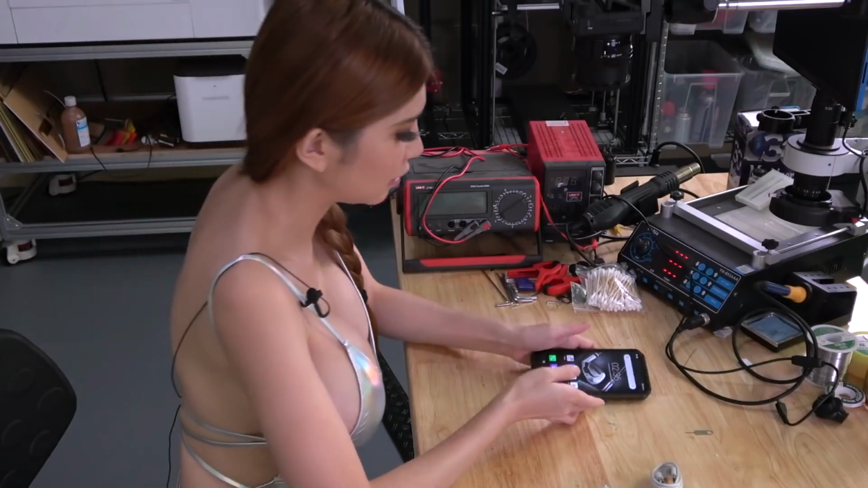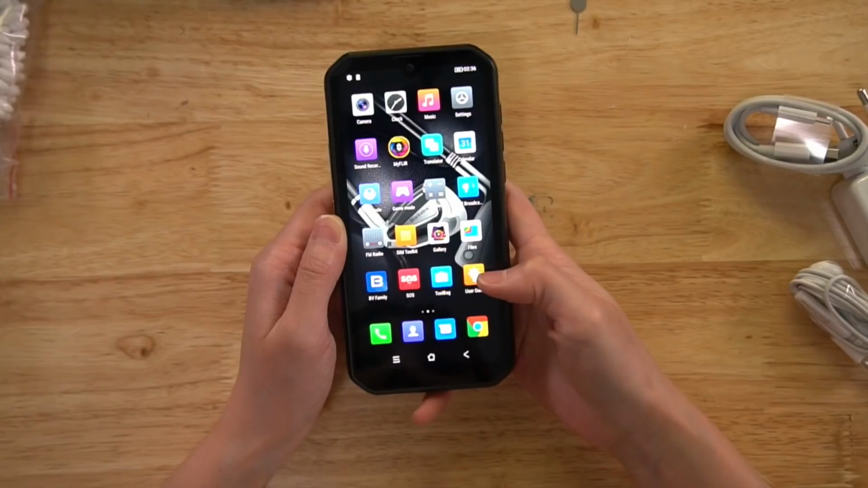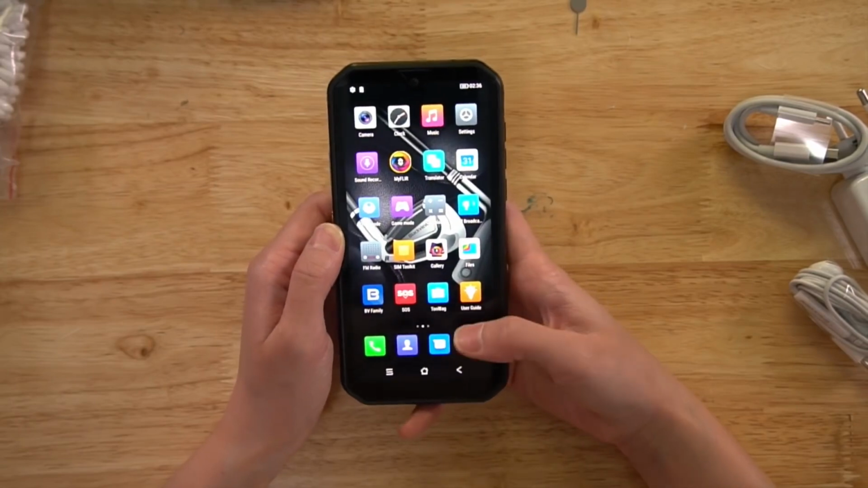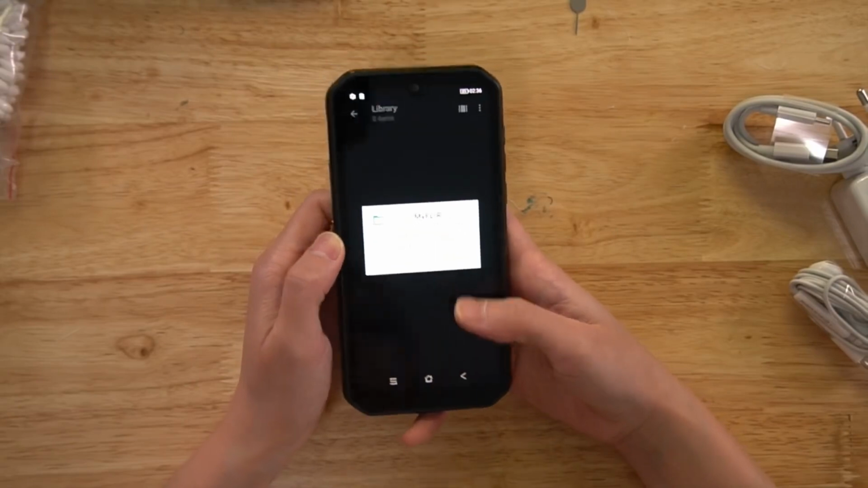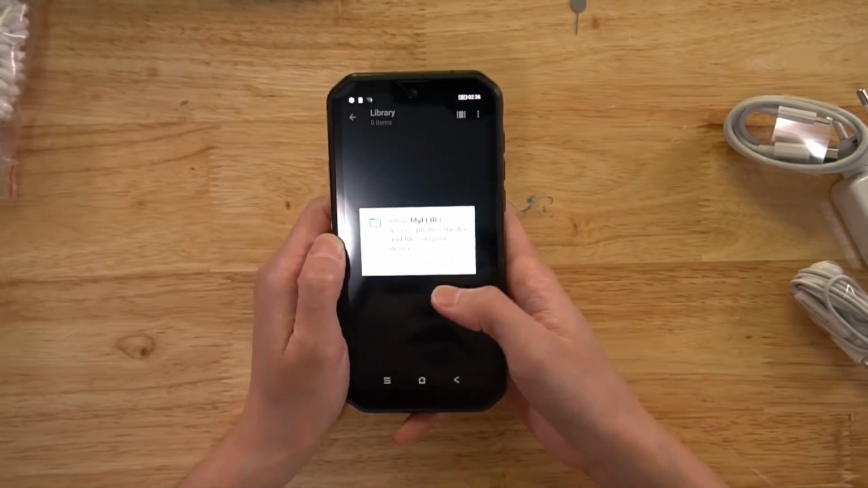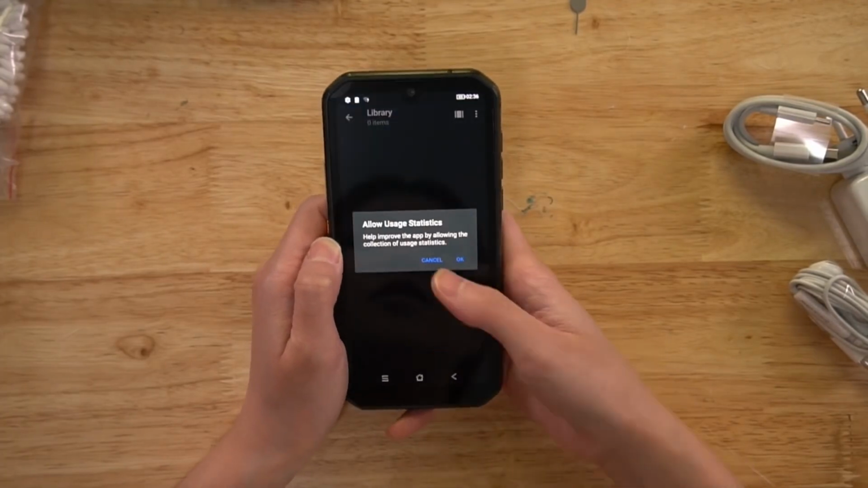Alright, let's take a look at their interface. Allow the app to access photos, media, and files on your device. Okay.